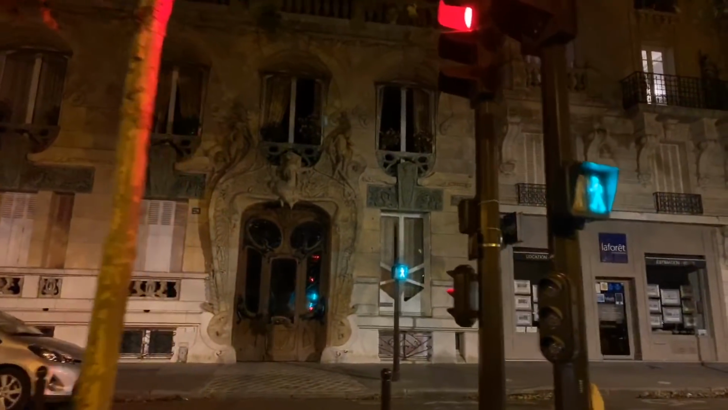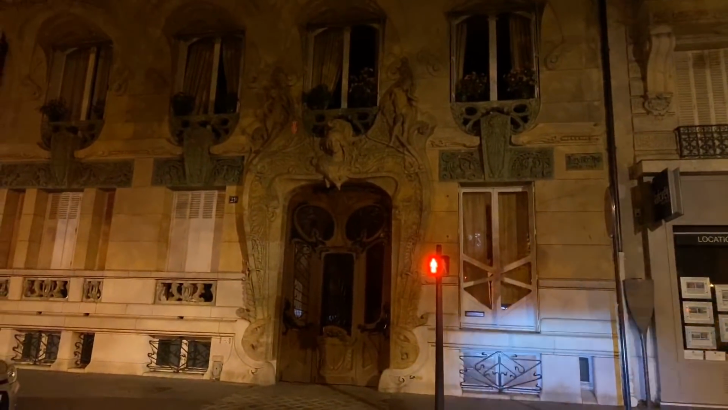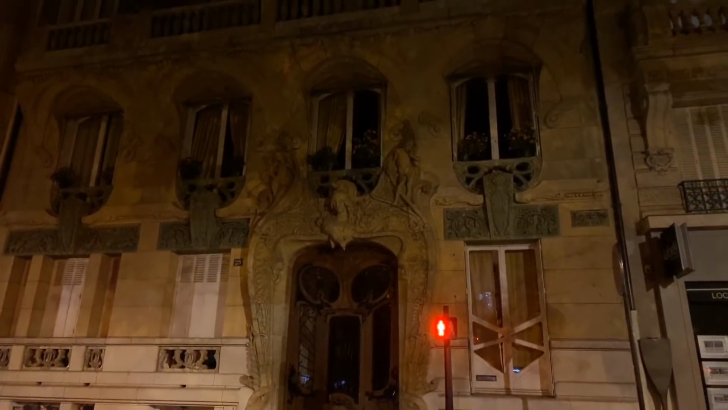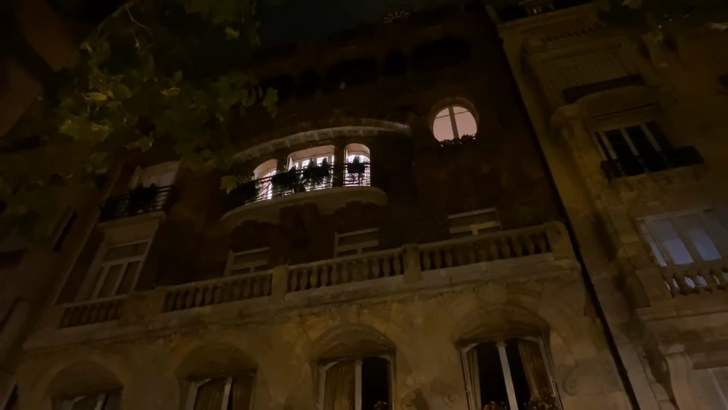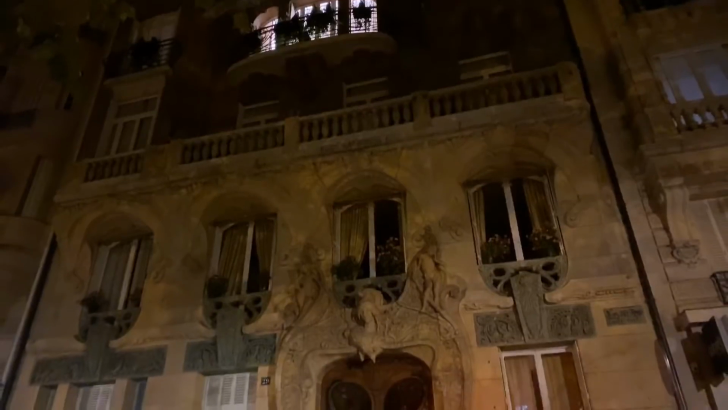It's not lit up, but this is the La Virotte Art Nouveau building. You can make that out. They should light this thing up at night, although I guess that would annoy the residents. Someone's doing their thing up there. Anyway, I know that this is much more spectacular during the day, so we won't dwell, but just letting you know where we are.